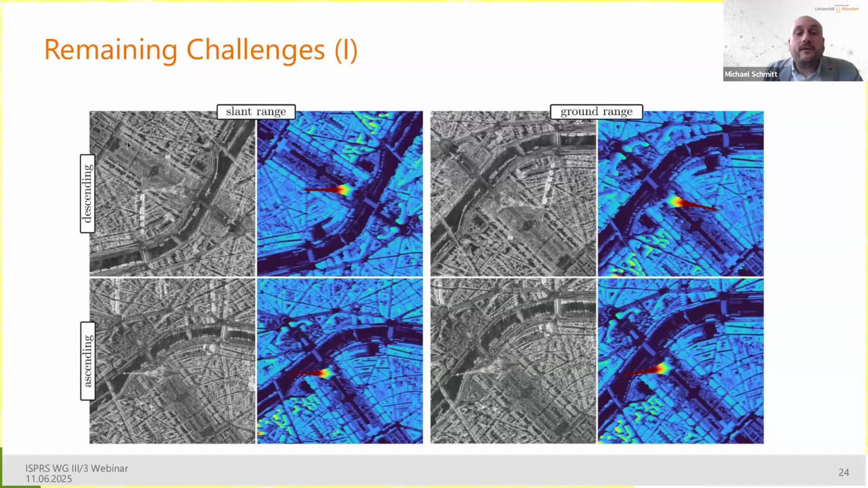But then if we geocode those images, so we transform them to lie on the Earth's surface in ground range coordinates, then the Eiffel Tower in the descending image falls to the right, or roughly to the east, and in the ascending image to the left, or roughly to the west, because we have opposing viewing directions, so we have opposing displacements caused by layover.